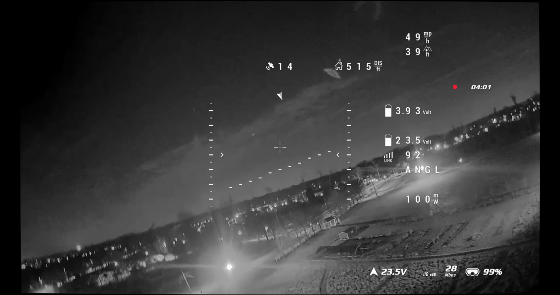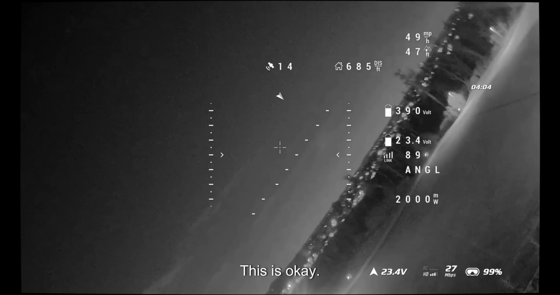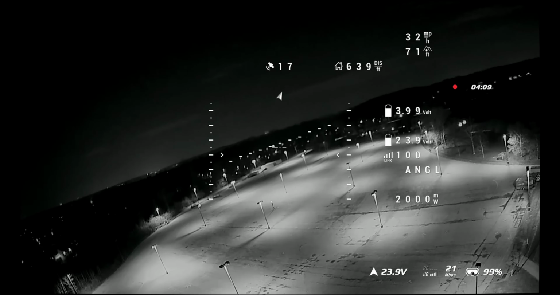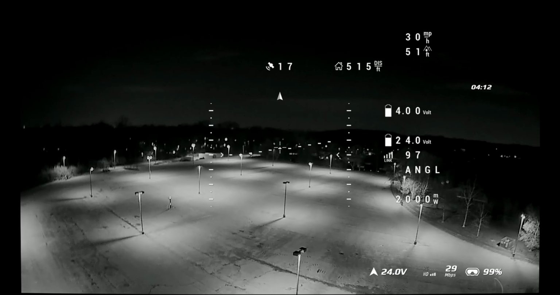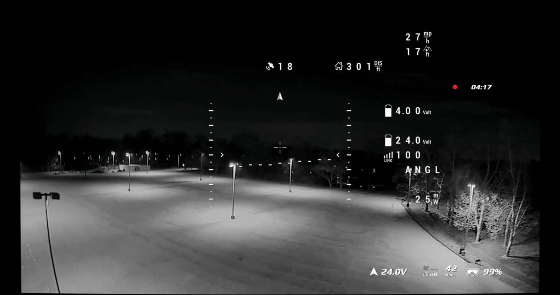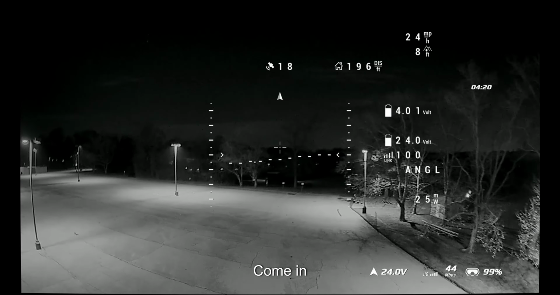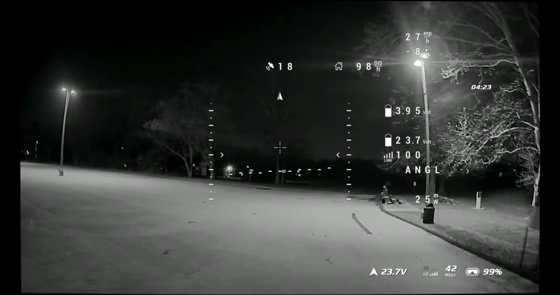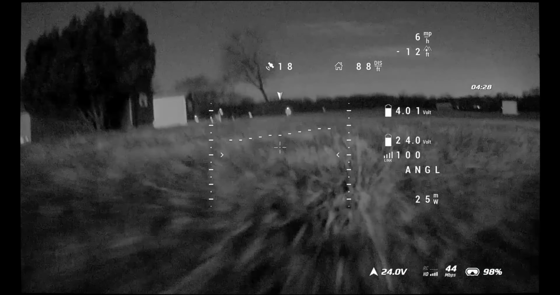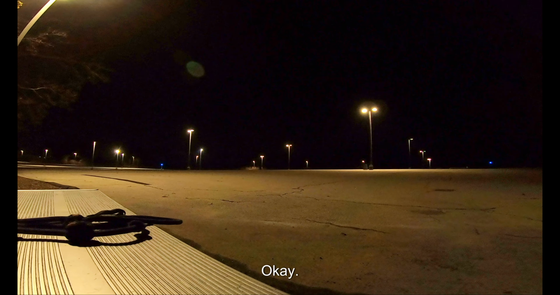Dope. This is okay. Flying at night. The way it goes. Man between the trees, I guess. Come in hot. Nice. I like it. Okay. Good shit. Hell yeah. Let's see.